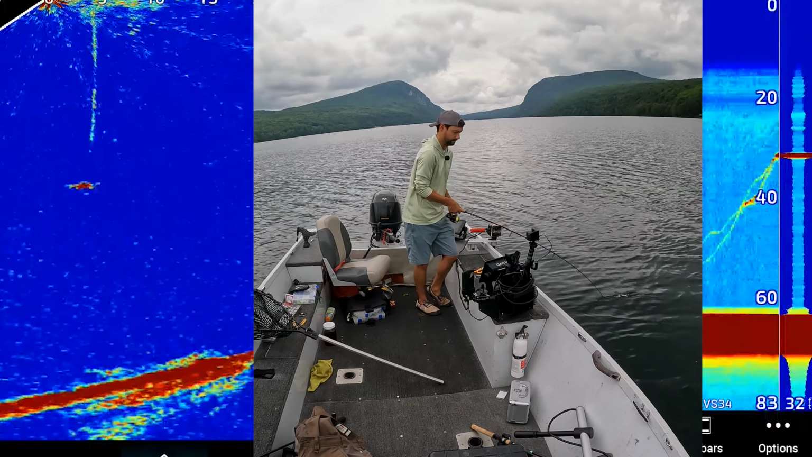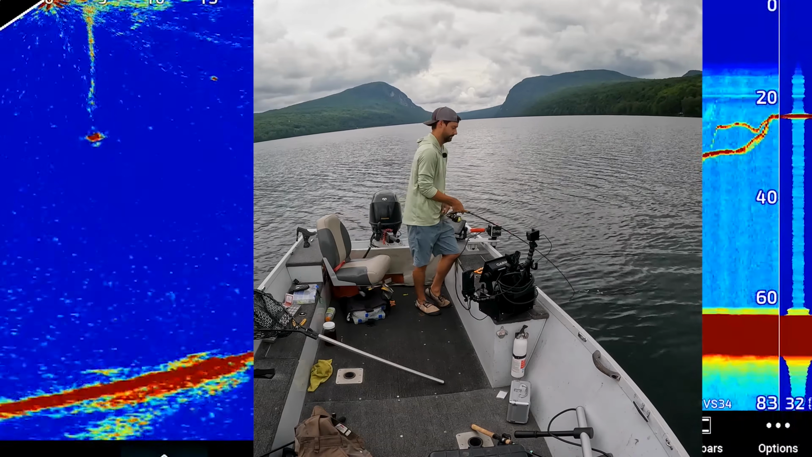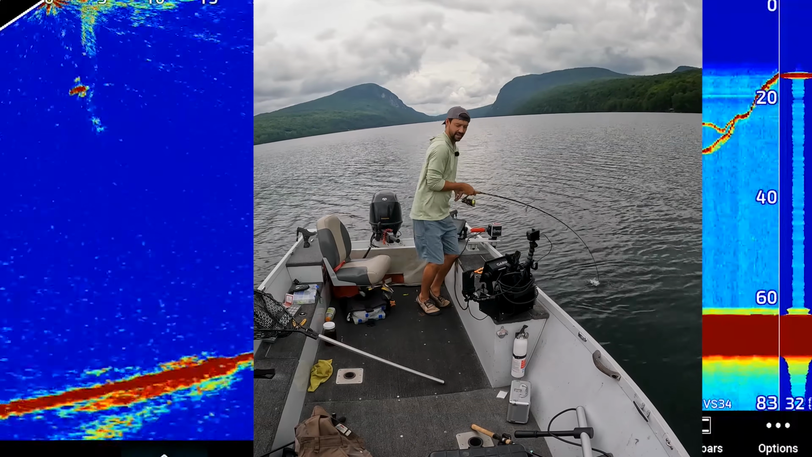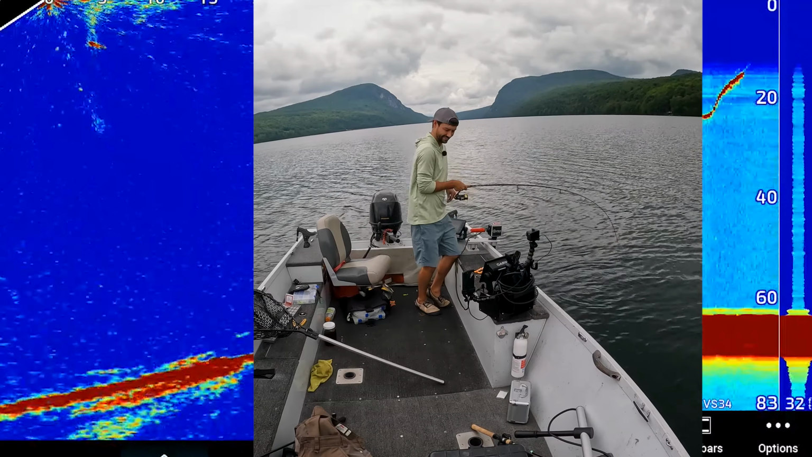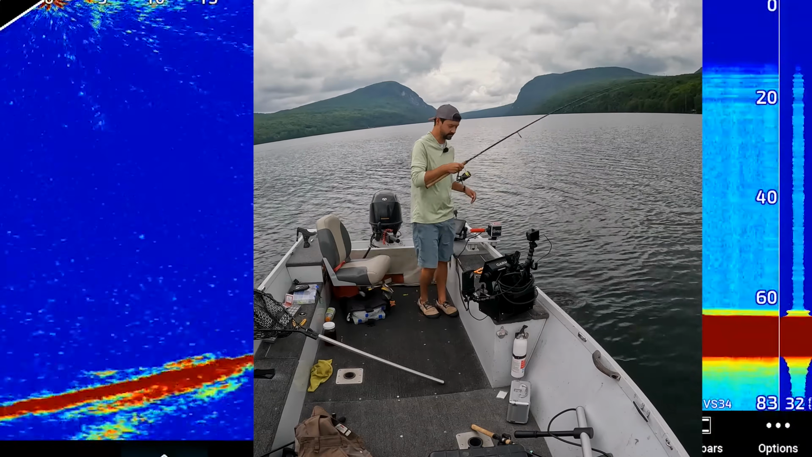Oh, I stopped on that one. See that one? I reeled into it and then I lifted. That's a decent sized one too.